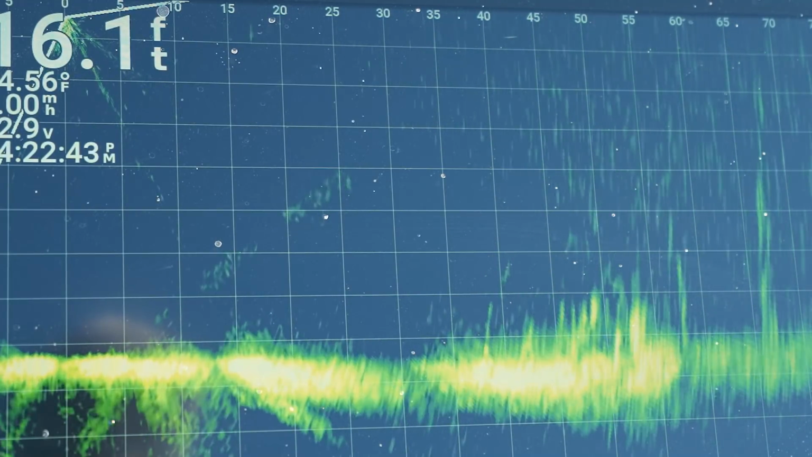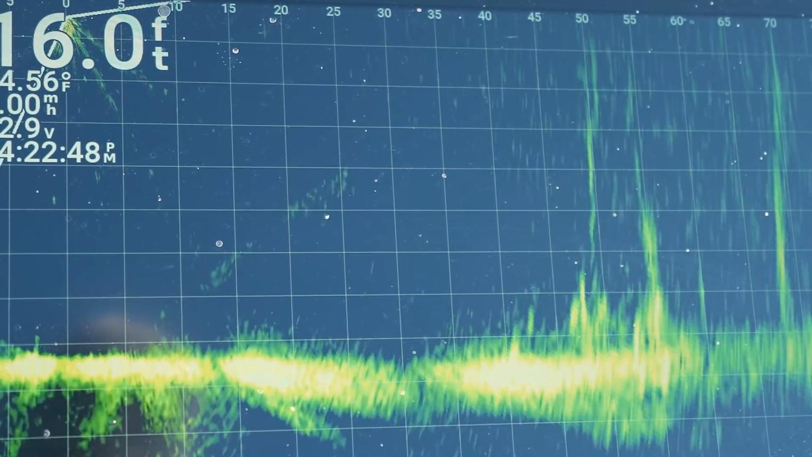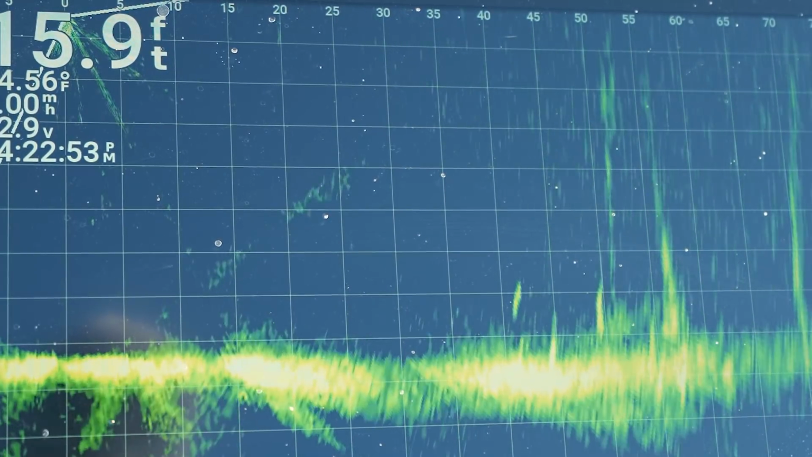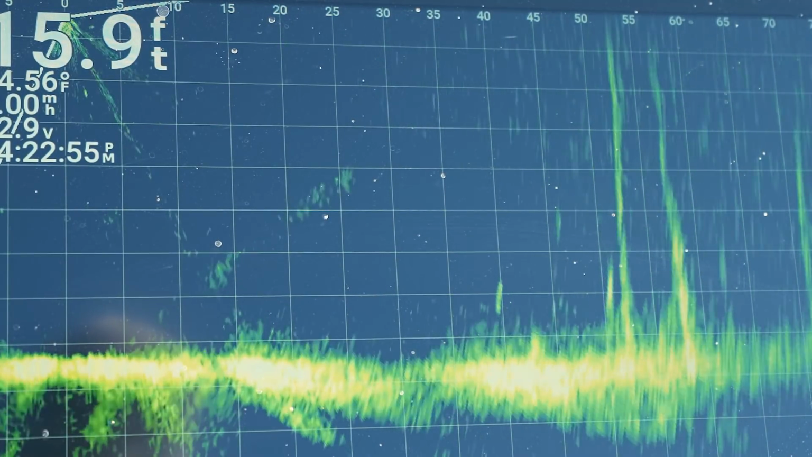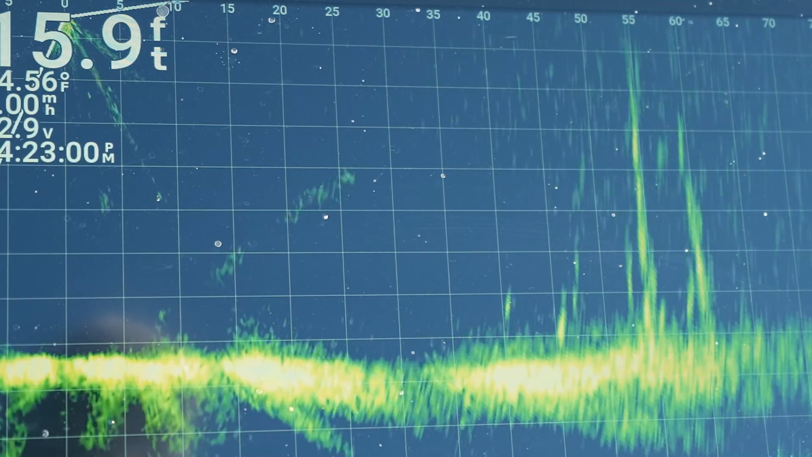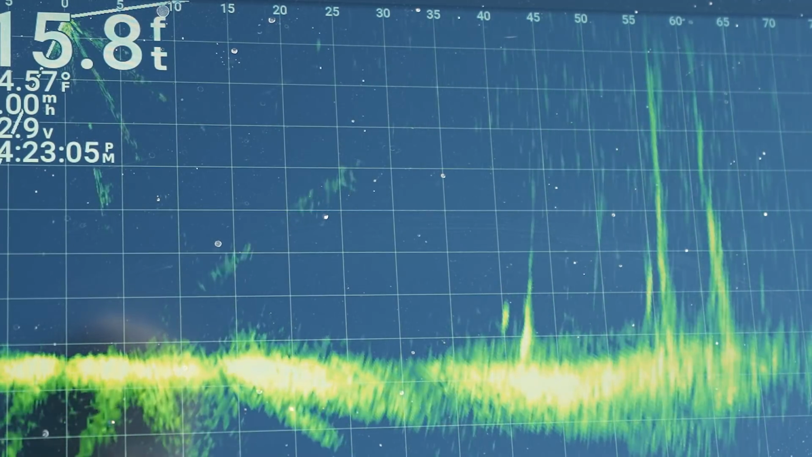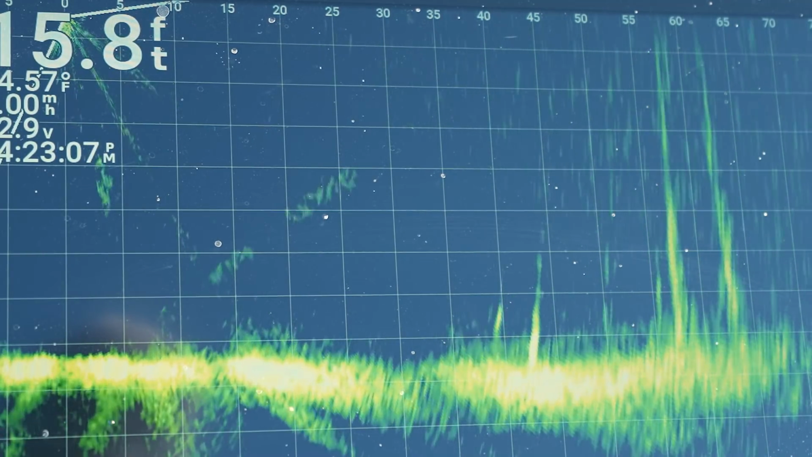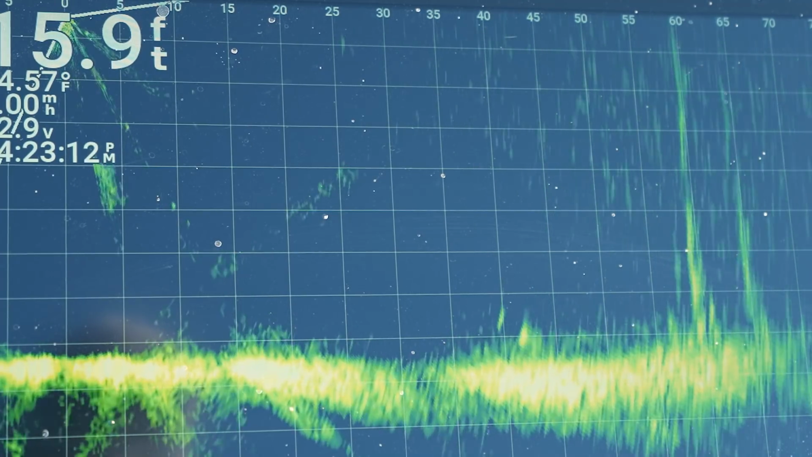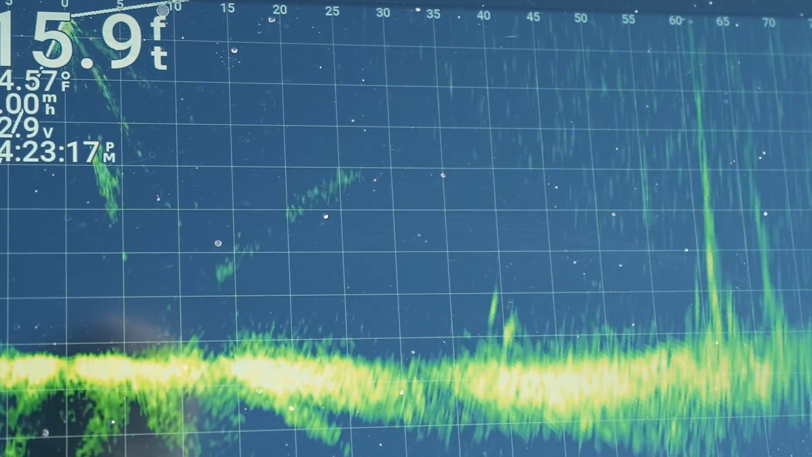Just gonna let it sink. Triple jerk, and it sunk all the way to the bottom. But you can see, oh, he's following it. He's underneath it. Oh my gosh. Eat it. Oh, he turned away. And now he's going back to the tree. Dang it. Oh, he came back. He came back, and now he's not so sure. Now he's looking at it. Okay. Jerk. Jerk. Jerk. Oh my gosh.